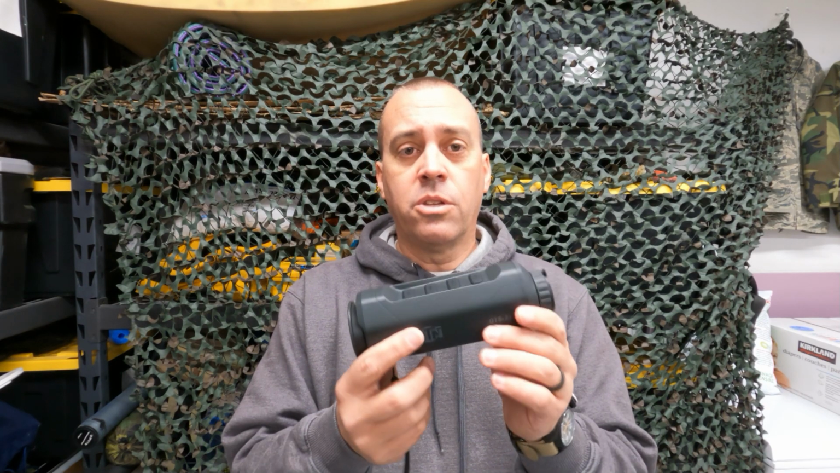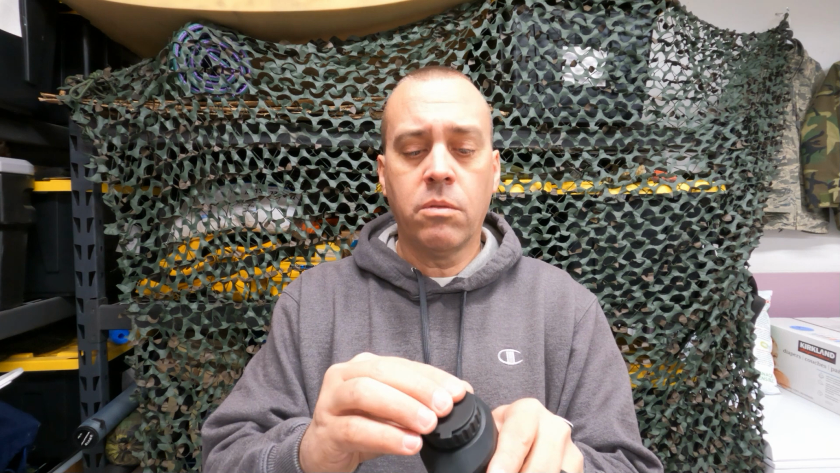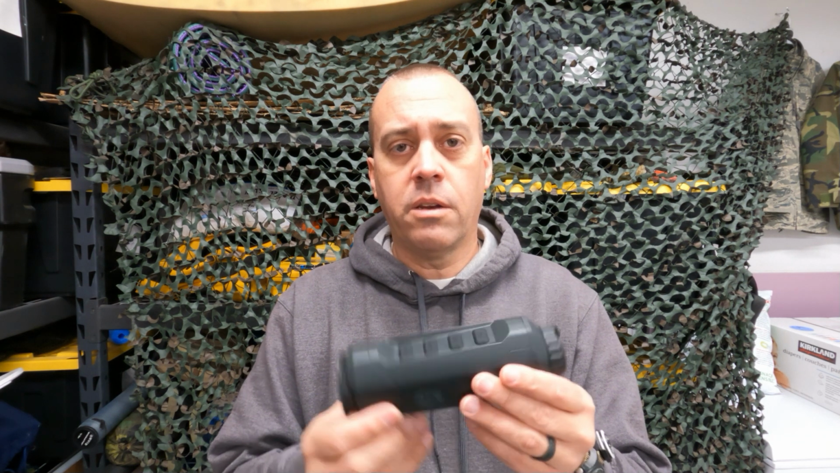The other thing I like about thermal versus night vision, so I went back and forth between thermal and night vision: thermal is great day or night. It registers heat differential. Night vision obviously only works at night, right? That's why it's called night vision. So this I can use during the daytime or at night, and I think it will drastically cut down my hunt time, assuming it's legal to use for scouting. I have to check on that as of yet.